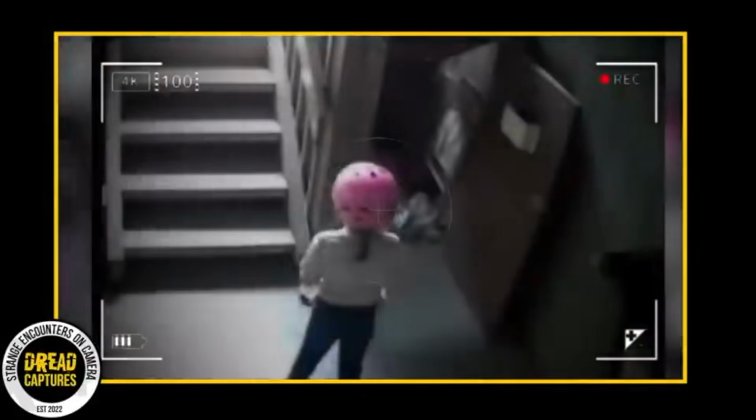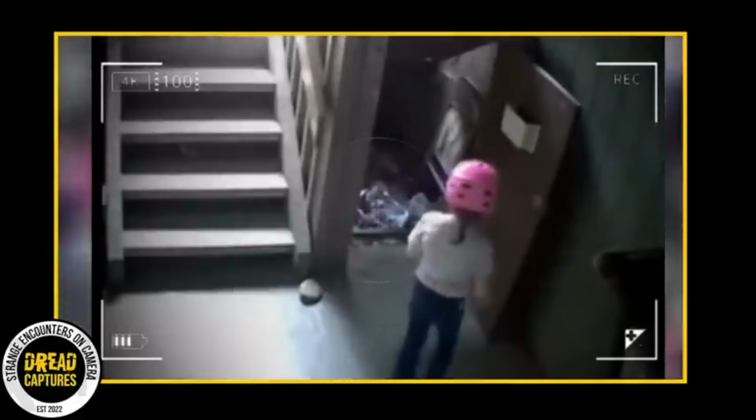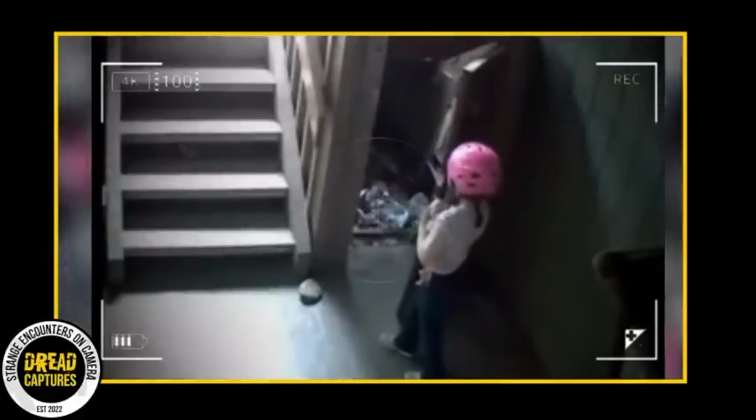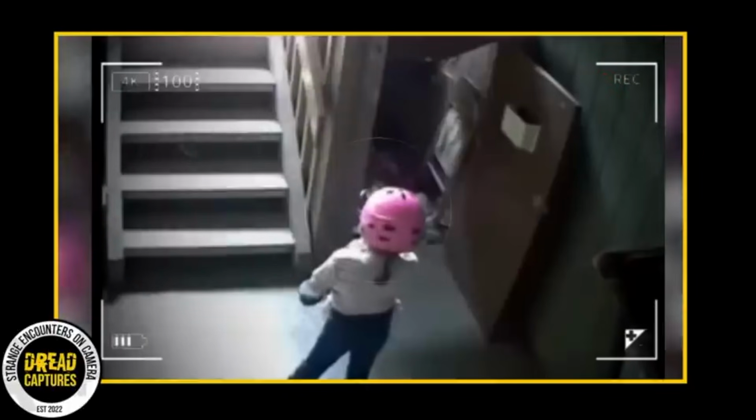This next video was caught on a security cam at an apartment complex where a young family lives. In the video, we see their little girl playing near a staircase with a small room under it. She seems to be looking at something in that room, but you can't really tell what it is at first.